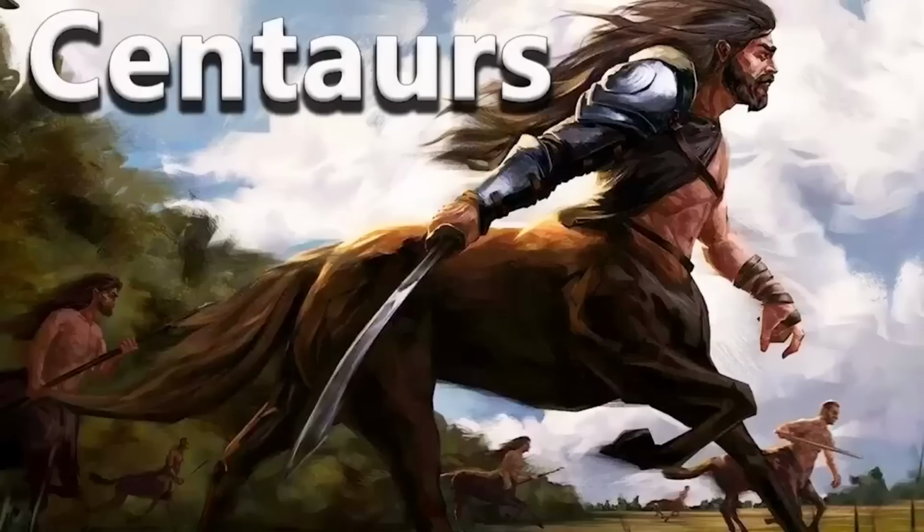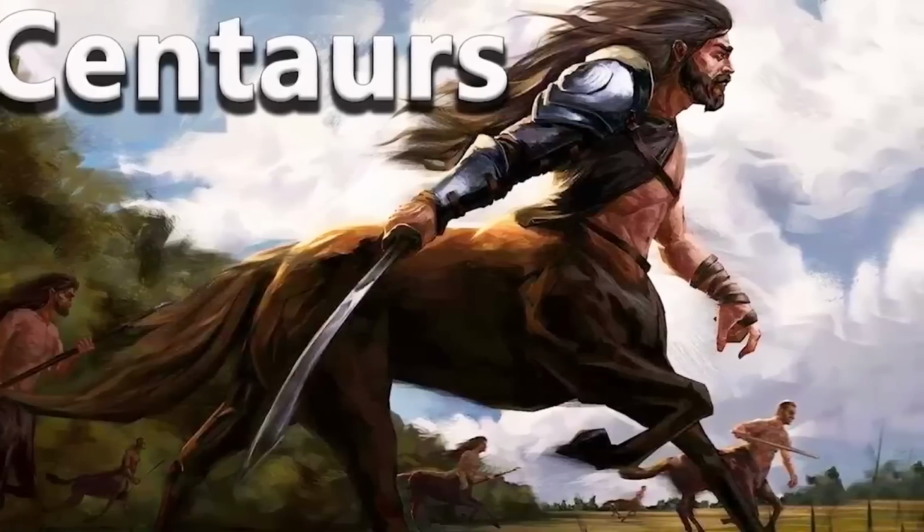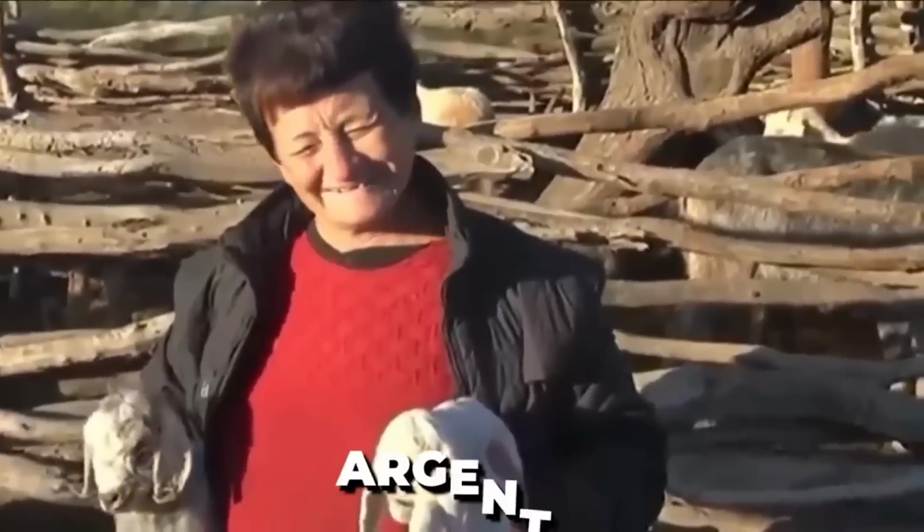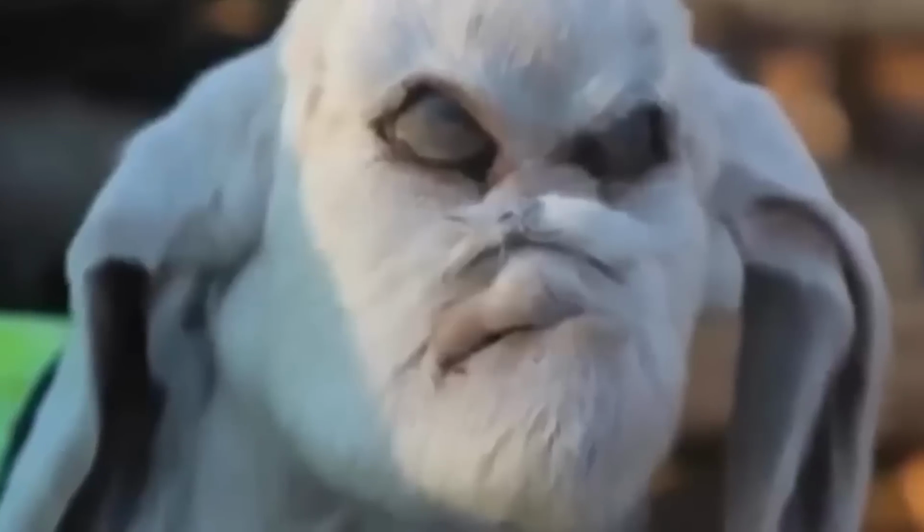Billy. You know those mythical creatures called centaurs? They're like humans with a horse's body. Well, check out this newborn goat from Argentina. It has a face that looks human.